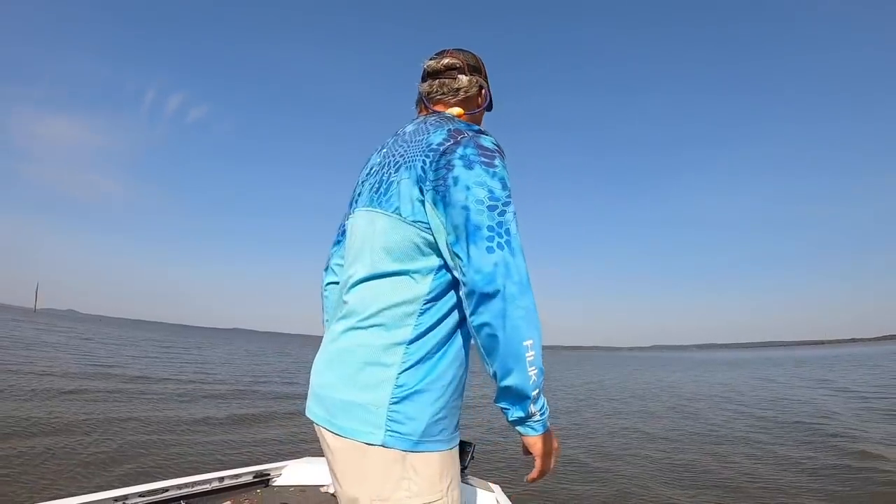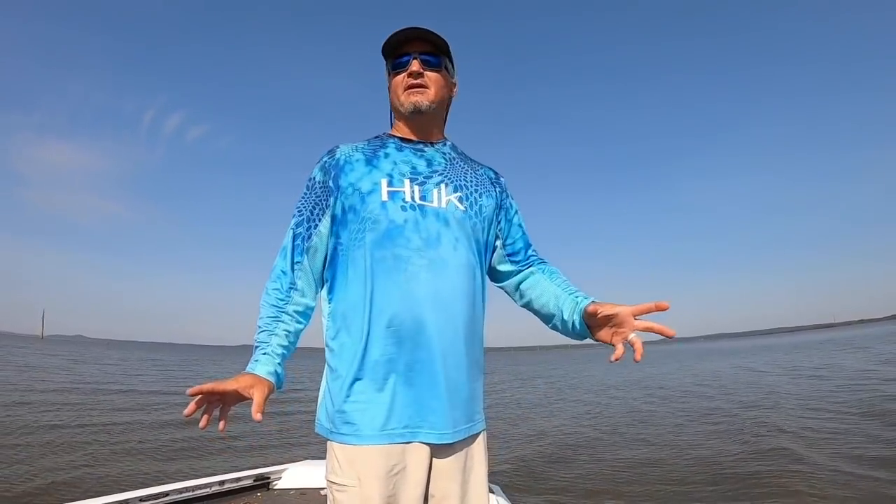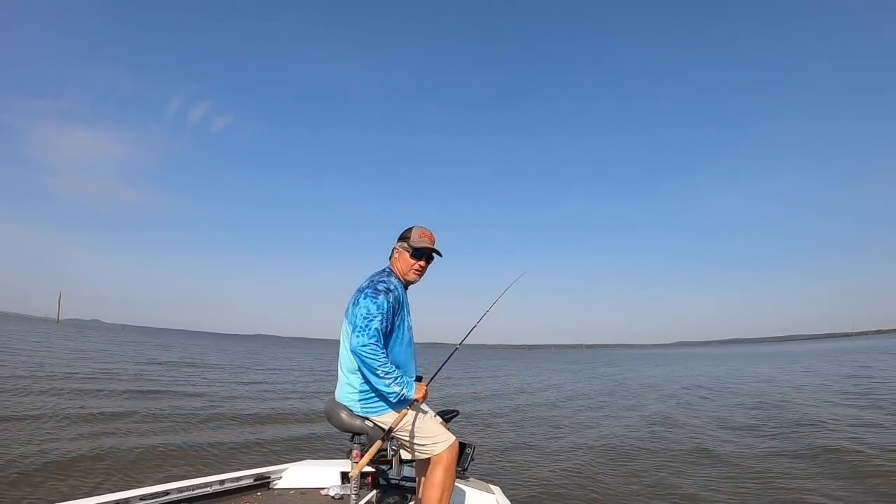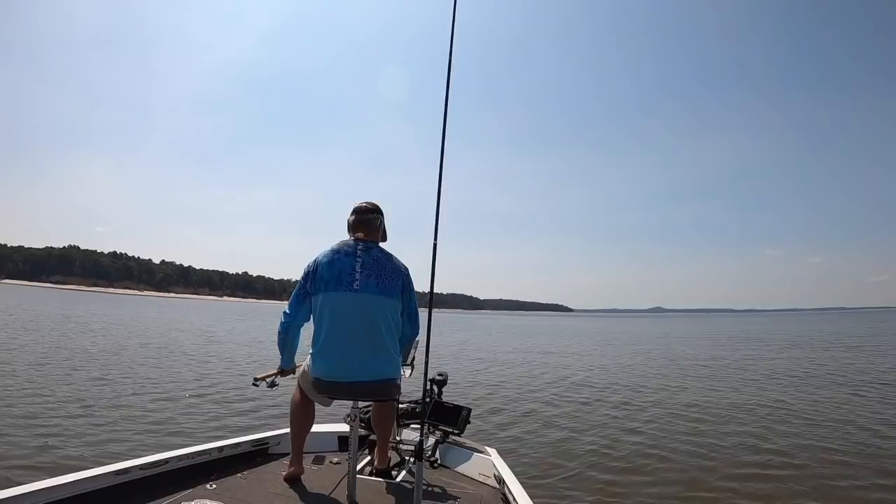So, but found some fish here, just nothing big yet. So I'm going to continue down this riverbed a little bit. I love fishing structure. That's my favorite thing.